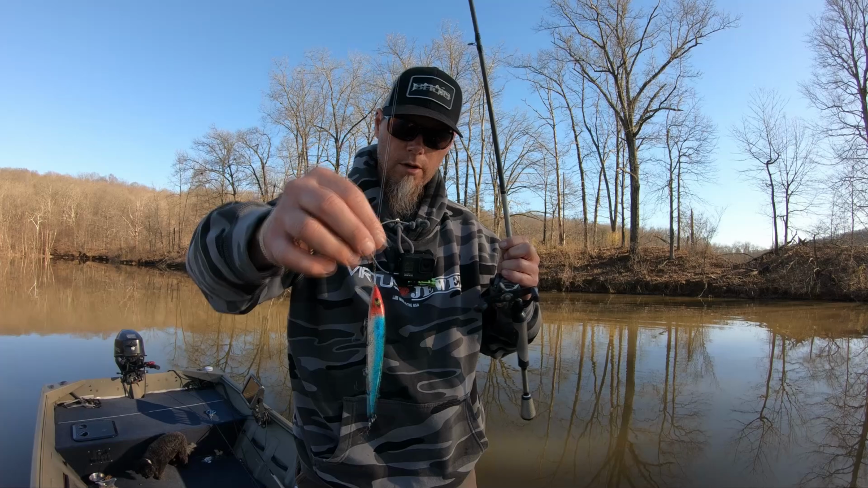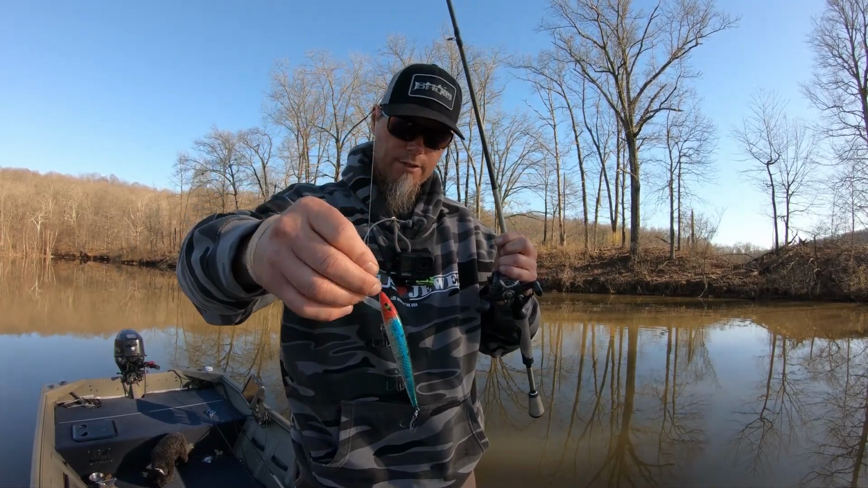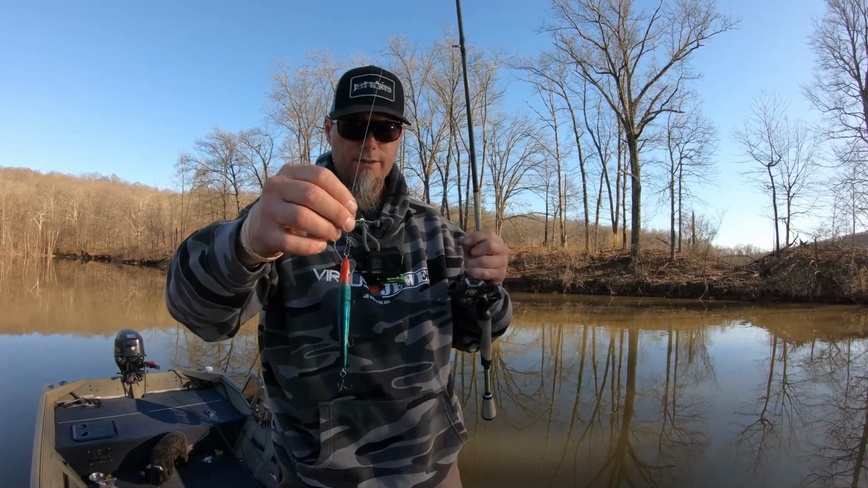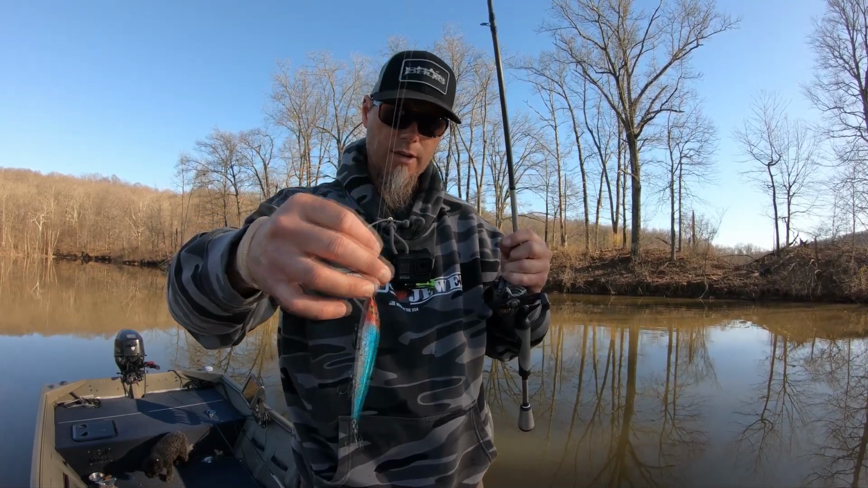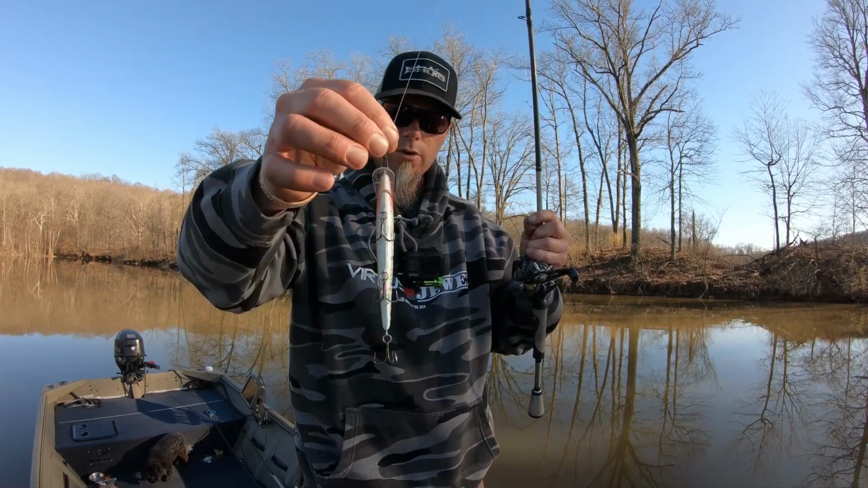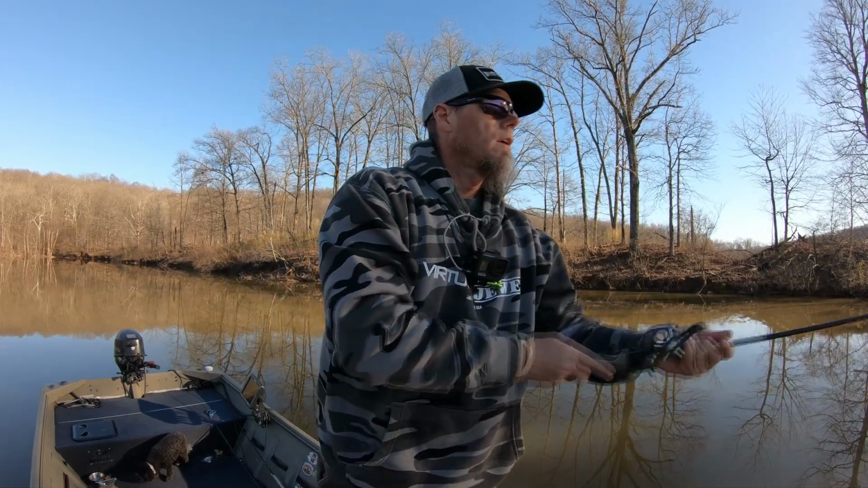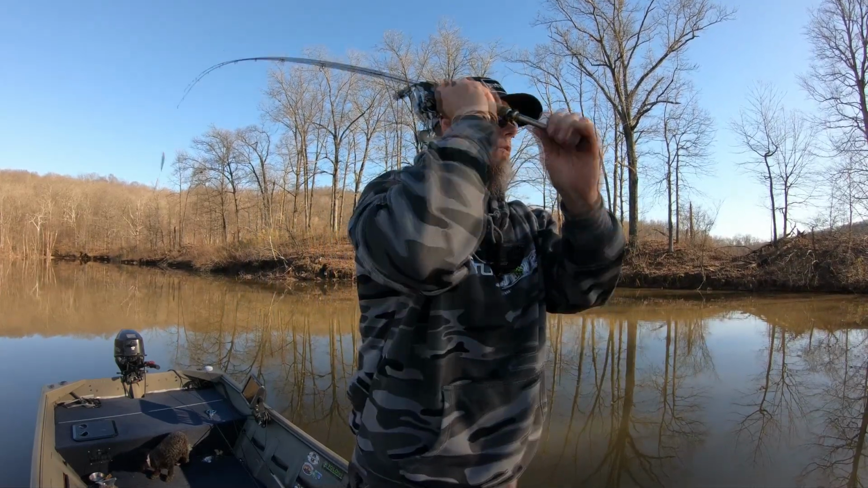Alright, next we got an old school legend. This is the Rattlin Rogue, made by Smithwick, and I took the split ring off of there a while back. I've just kind of weighted these based on different conditions, and that's something you've got to do every time you jerkbait fish. You've got to reweight them and check, because it's going to change as the water temperature changes. So we're throwing this on fluorocarbon. Let's get it out there and see what we come up with.